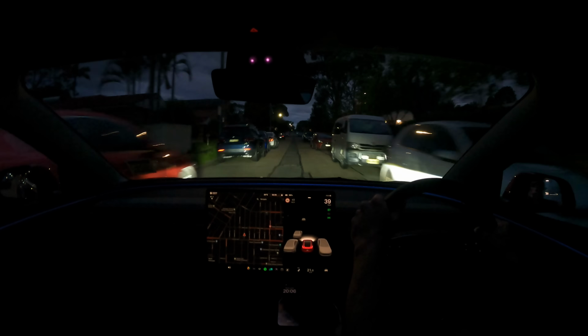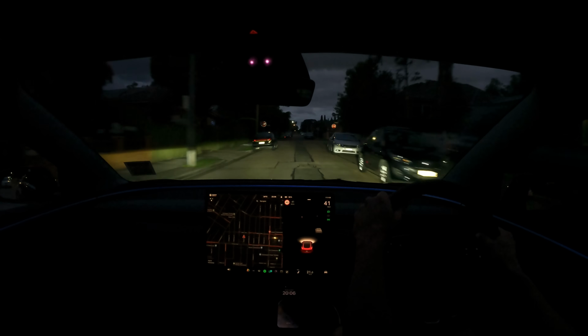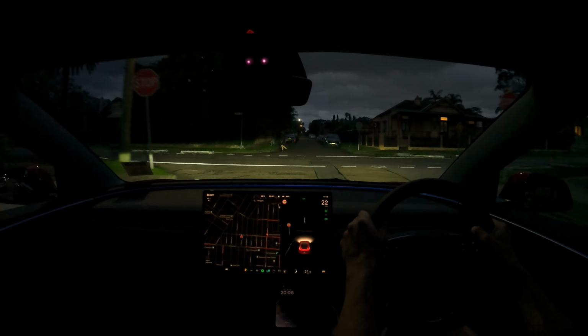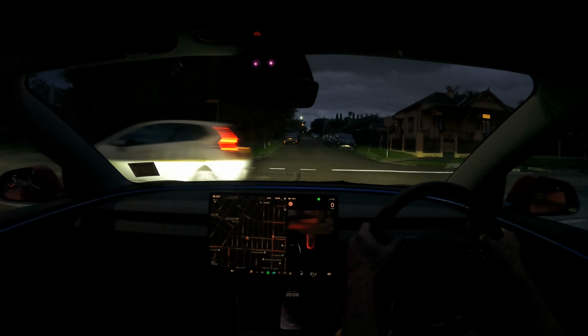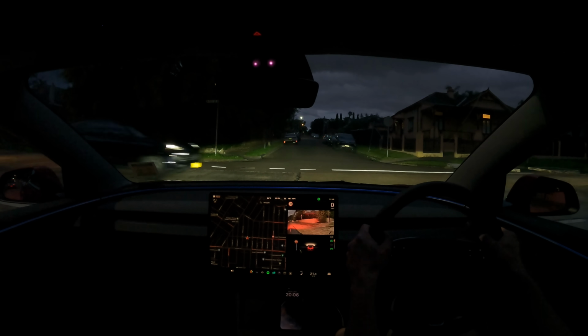All right. Go through a stop sign. Actually, let's go right. We'll do an about face on this roundabout on the right.